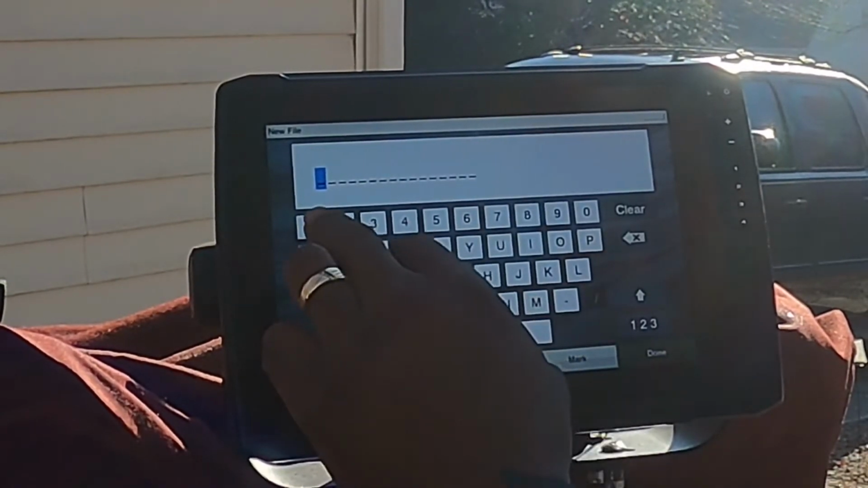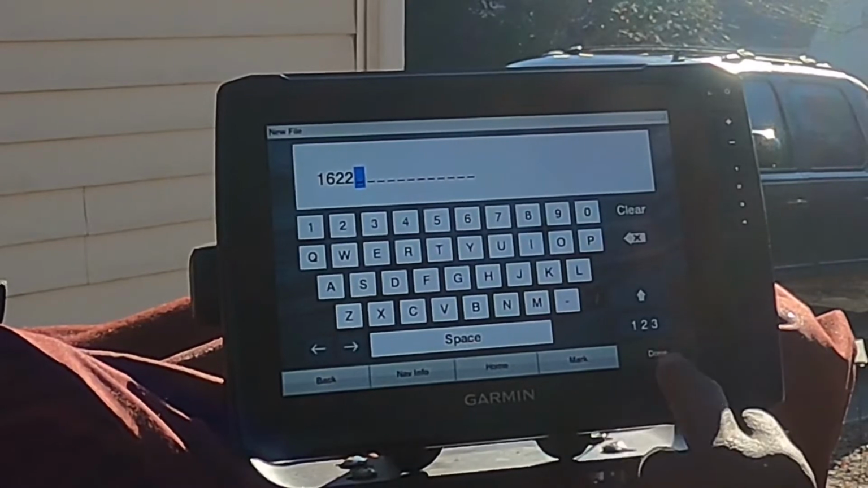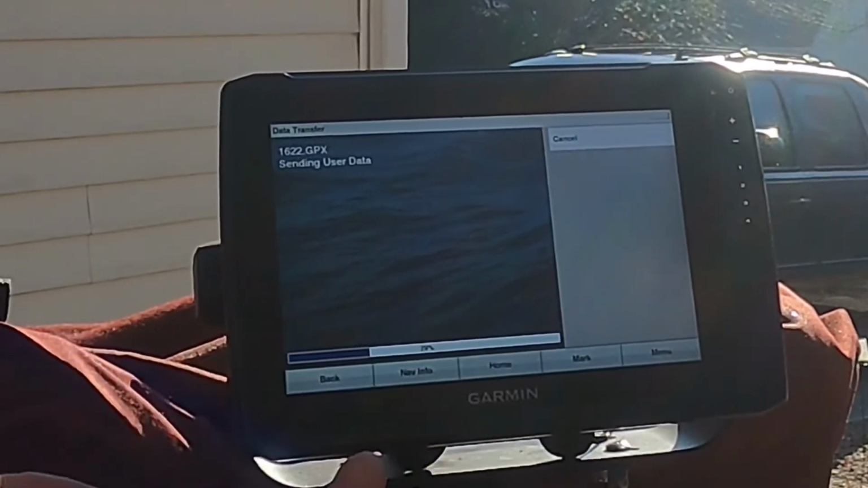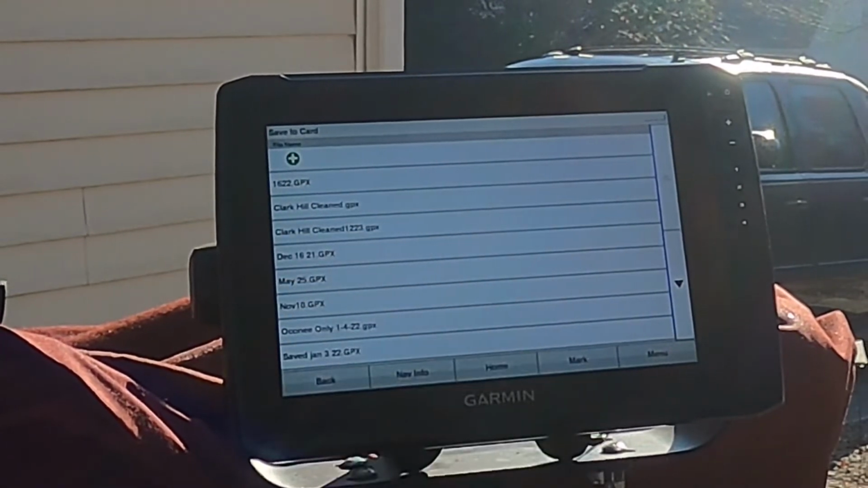I'm just going to call it January 6th, 1/6/22. And I'll go ahead and say I'm done. And now it's moving that data, all of these waypoints, from the unit to the card. Once it's done, it's done. Now, so you can see I've got the 1/6/22 GPX file. I've got other ones that are on there.